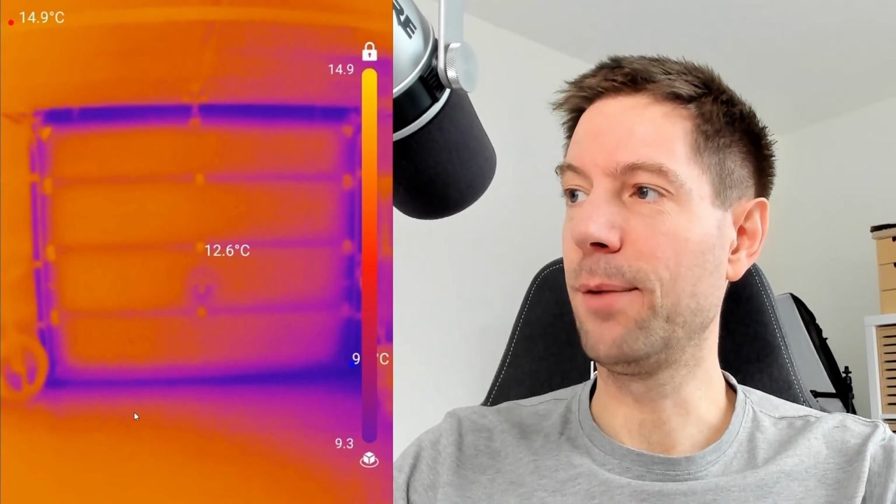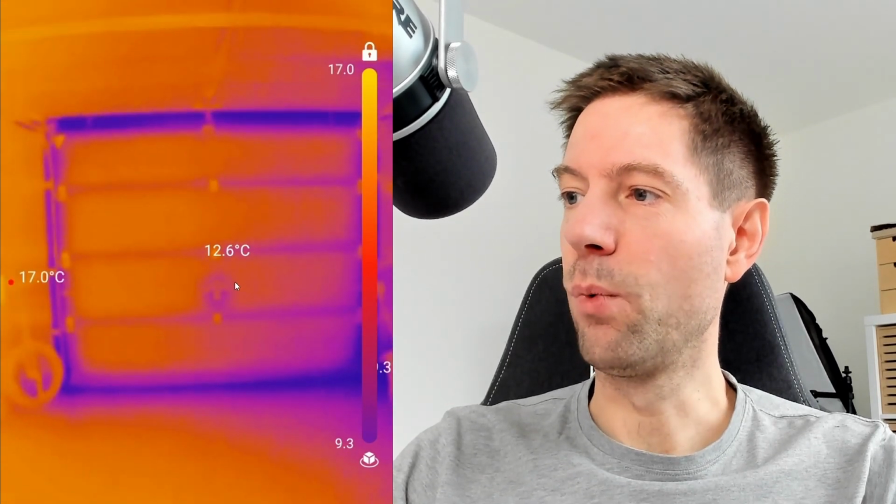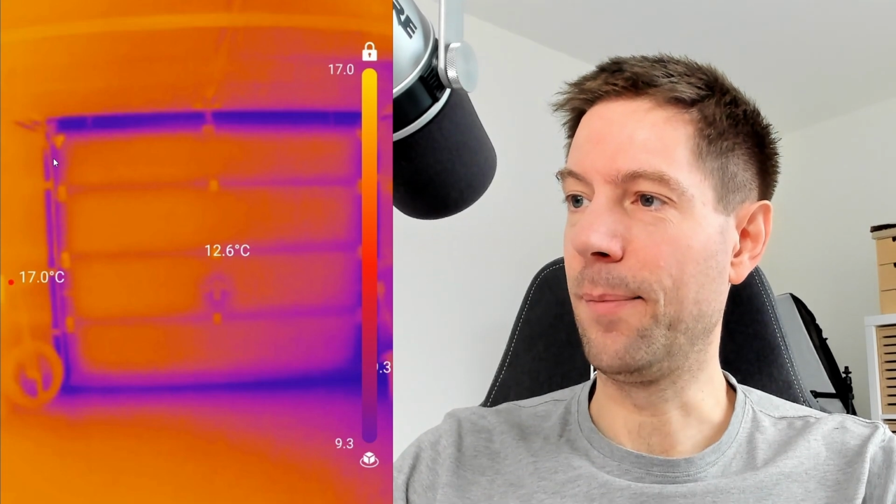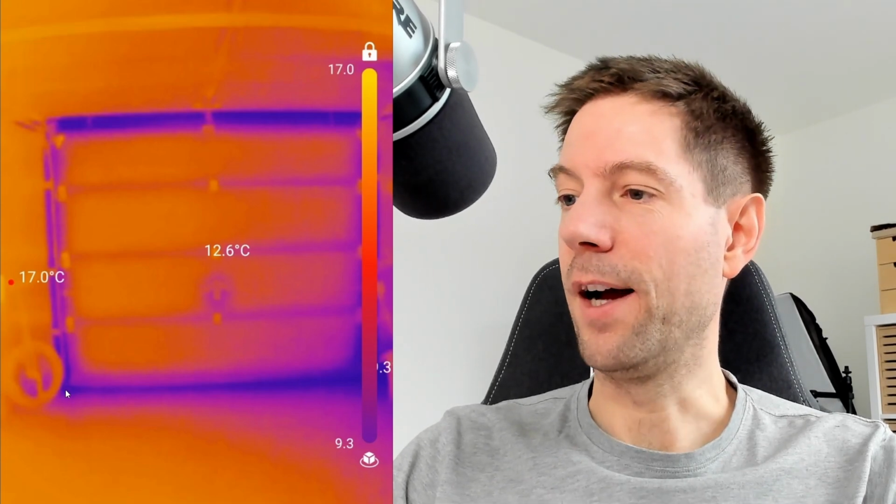So it's a little bit cooler in the garage, but it was interesting to see that the actual door itself wasn't a load less warm than the rest of the garage. However, obviously the edges around the actual garage door are a fair bit cooler than the door itself. I don't think there's a lot I can do about that either, honestly. But yeah, that was just really interesting to see.